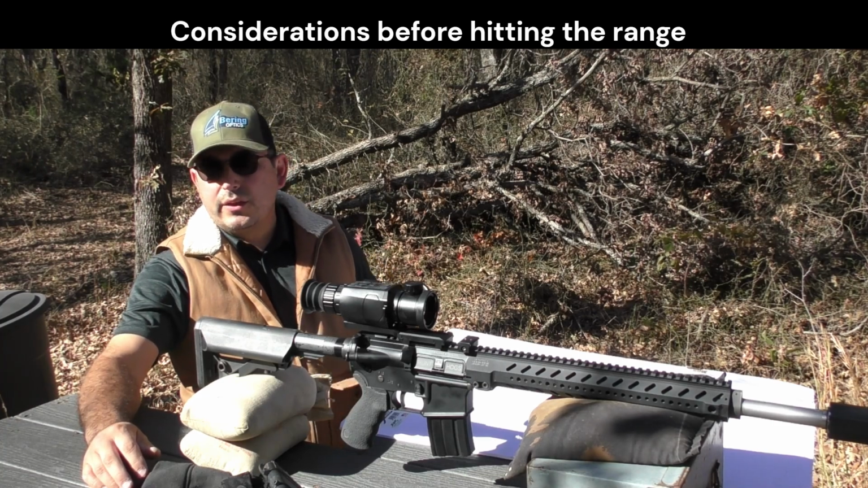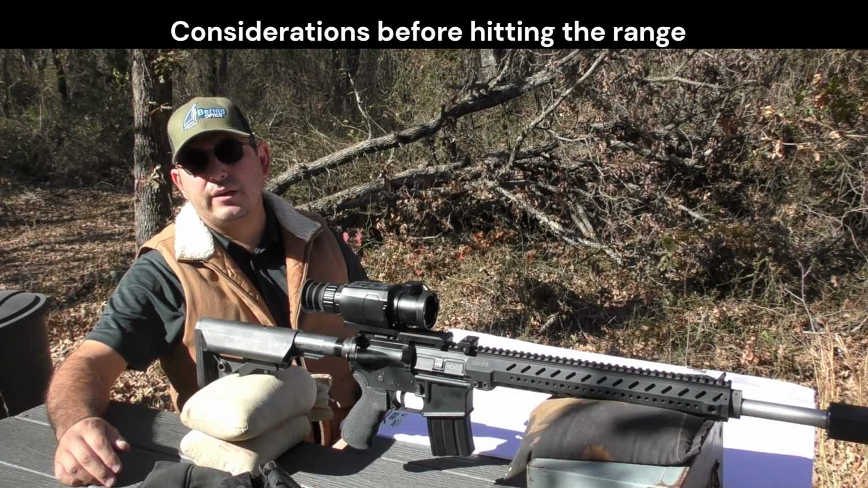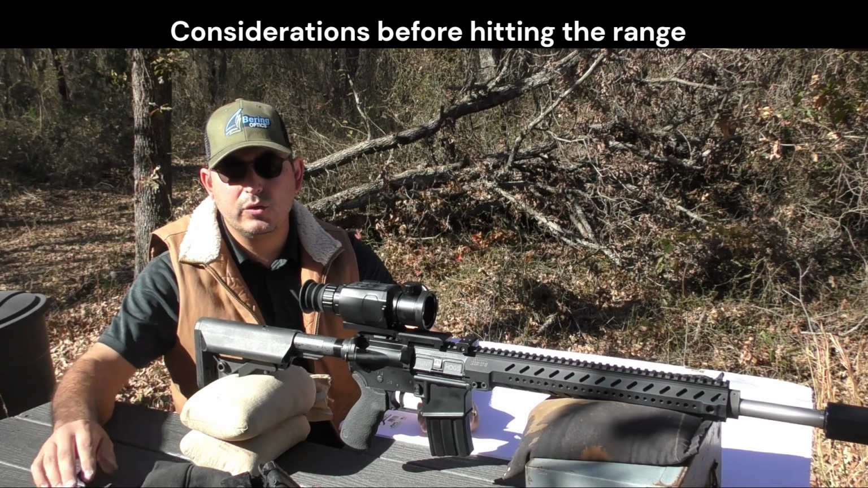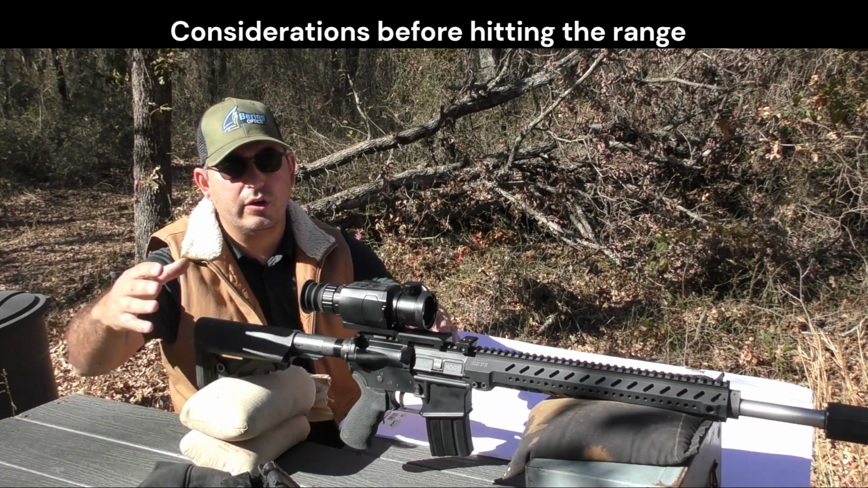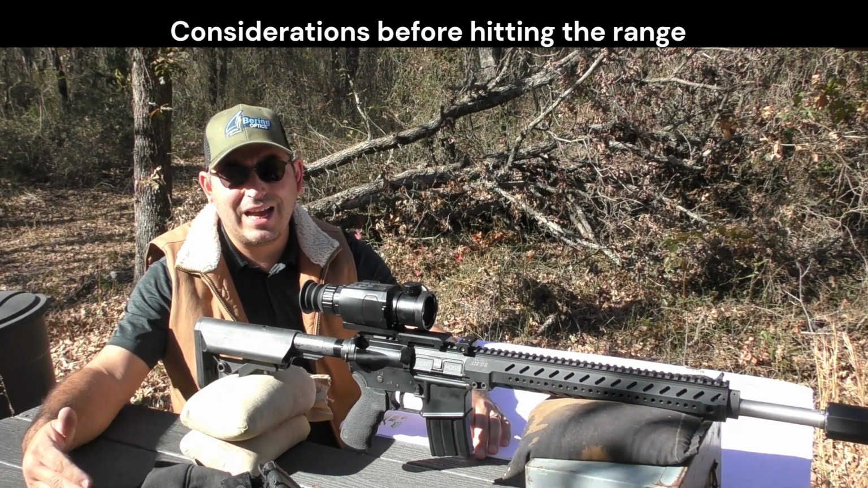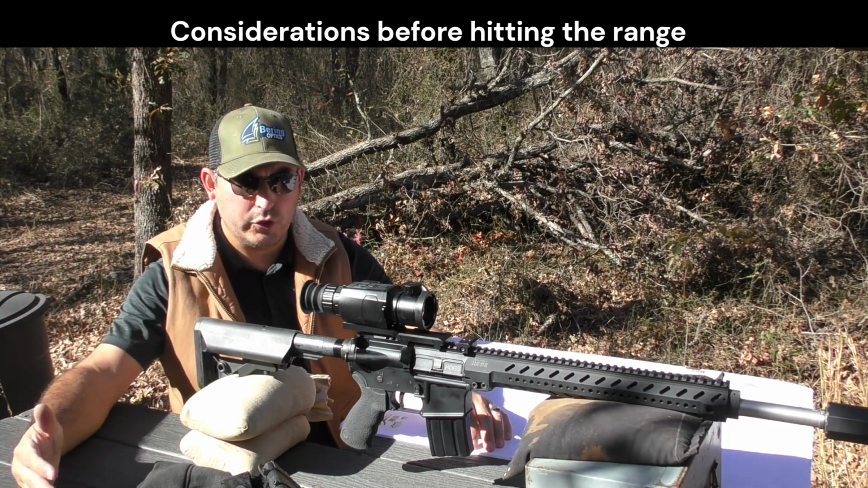All right, so to get the range review started, before we get shooting, just a couple of considerations and techniques that I use to make this a successful endeavor. Rifle and ammo considerations. It is my advice that you utilize a known, proven rifle ammo combination before you start using new technology that has to do with thermal or night vision. Ordinarily, the shooter's ability to place precise shots with thermal scopes versus day optics traditional glass is not as high. It's not as easy to do.